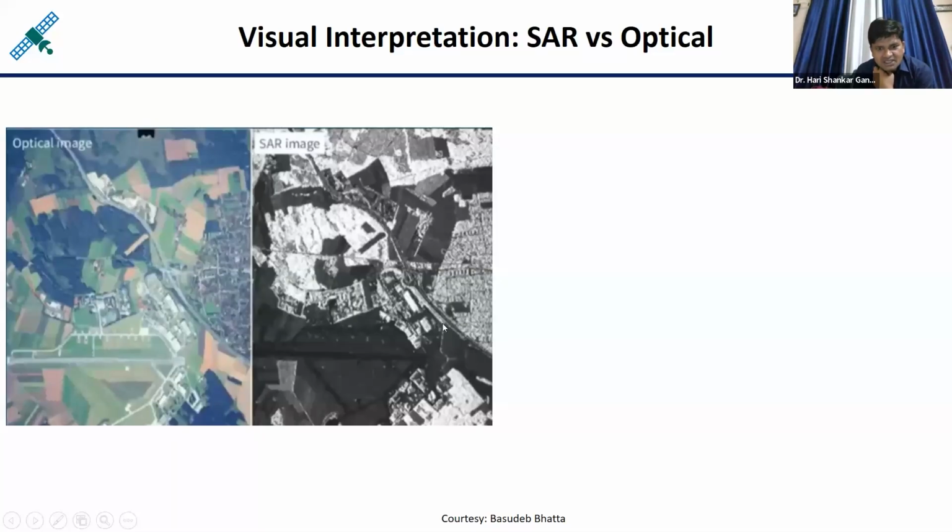And see here, this structure is not visible in the optical, but it is visible in the SAR image. So these smaller structures which have very good dielectric properties can be easily visible in the radar images, but not visible in the optical images. Suppose some transmission line is going from here, you cannot observe it in the optical images, but you can clearly see it in the radar images.